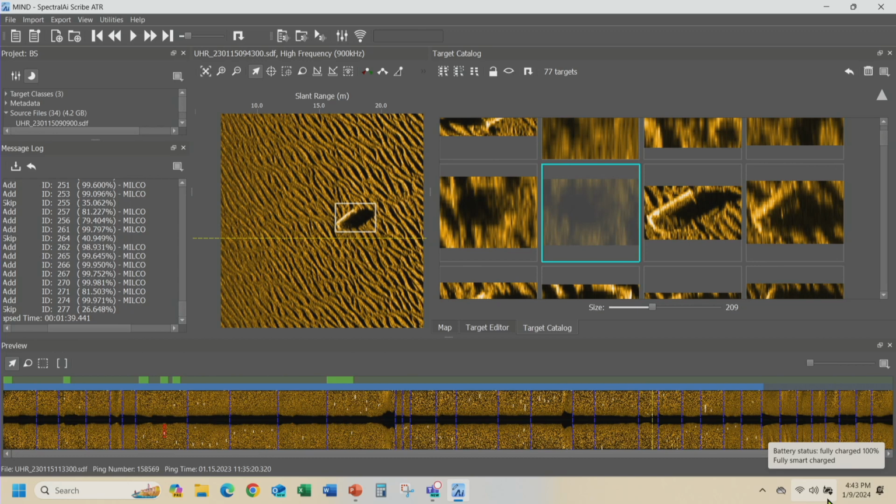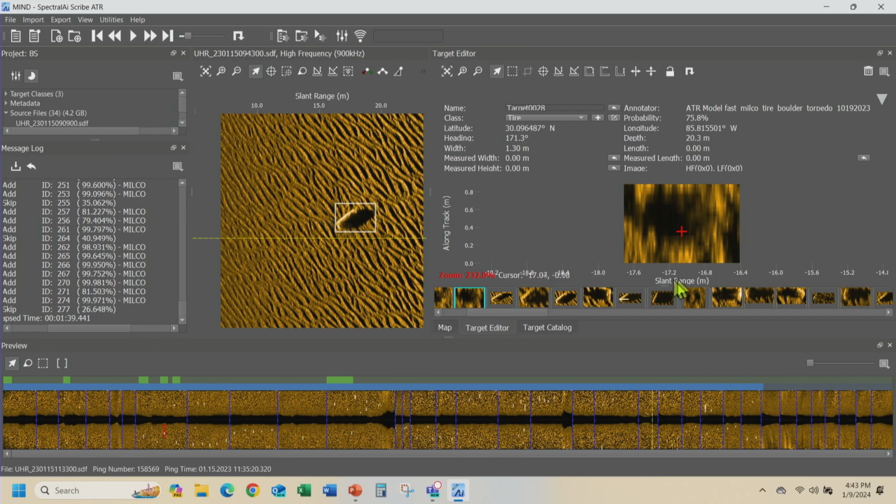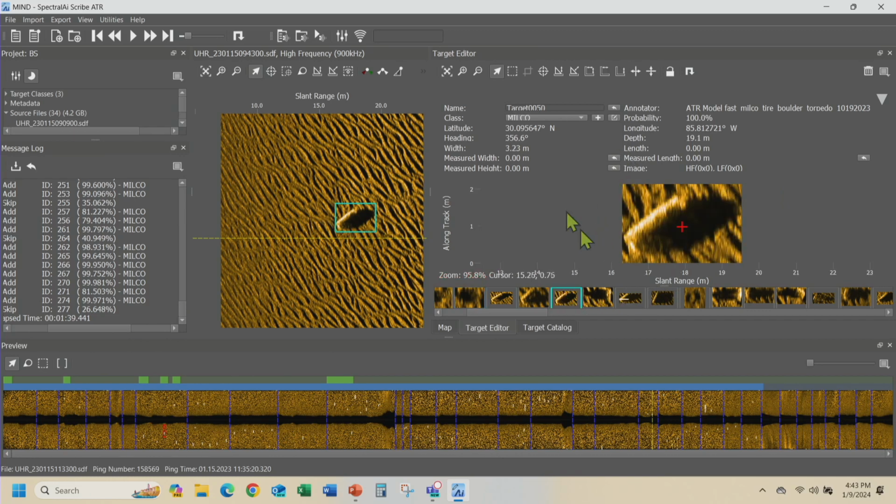Now, watch this. We want to now generate a report. What it's done with each of these targets is give you 2 geotiffs. It gives you the 600 kilohertz geotiff, and it gives you the 900 kilohertz geotiff. The other thing I didn't tell you is that every time it finds a target, it gives you the bounding box size of that target.